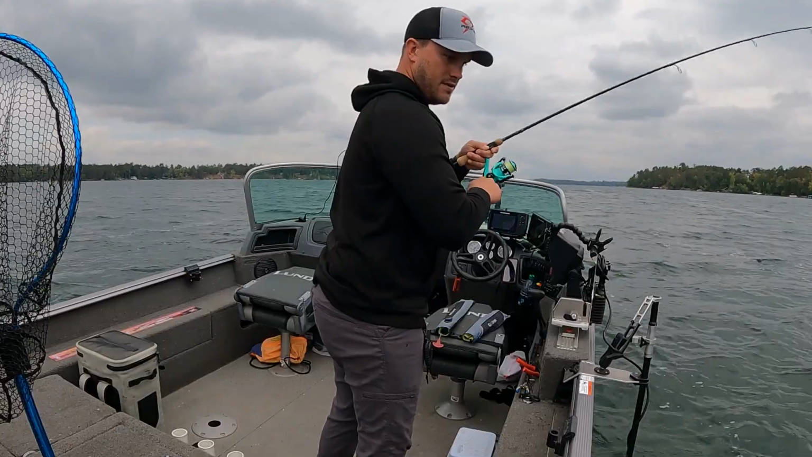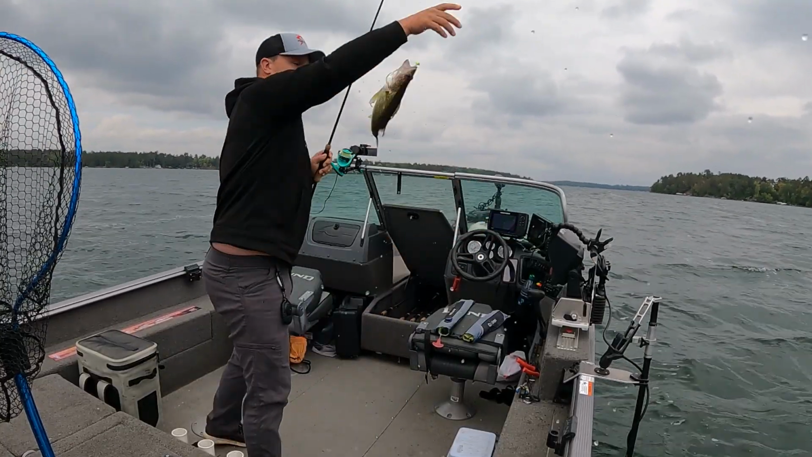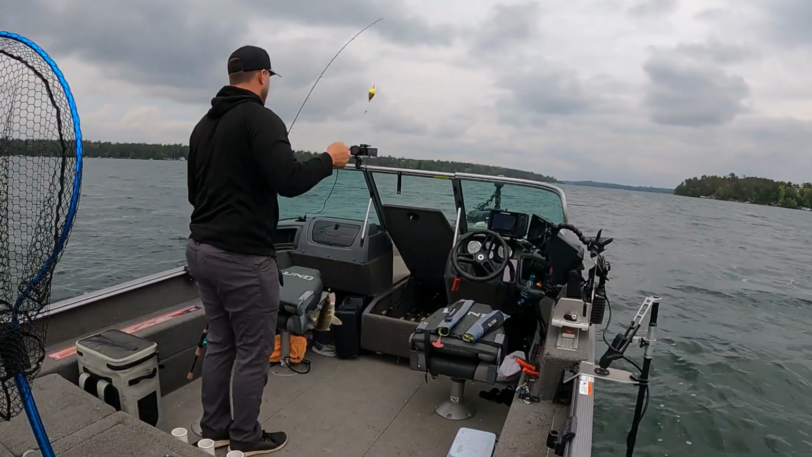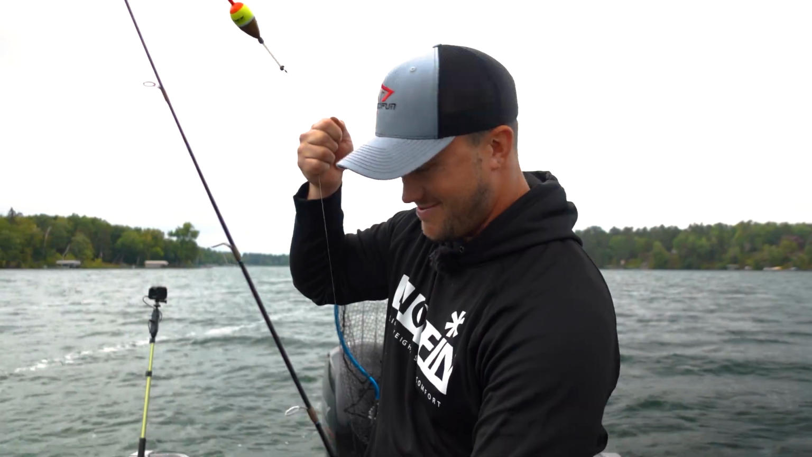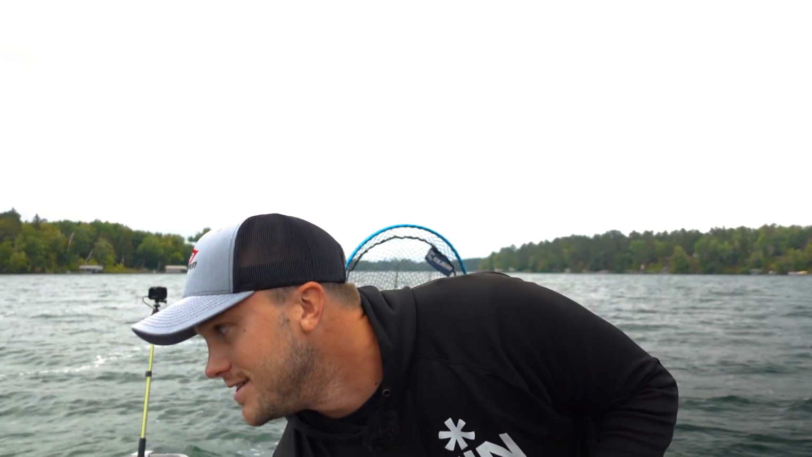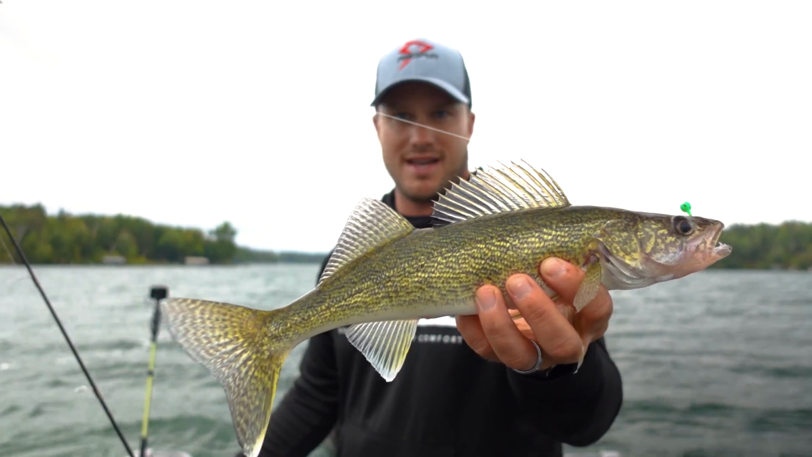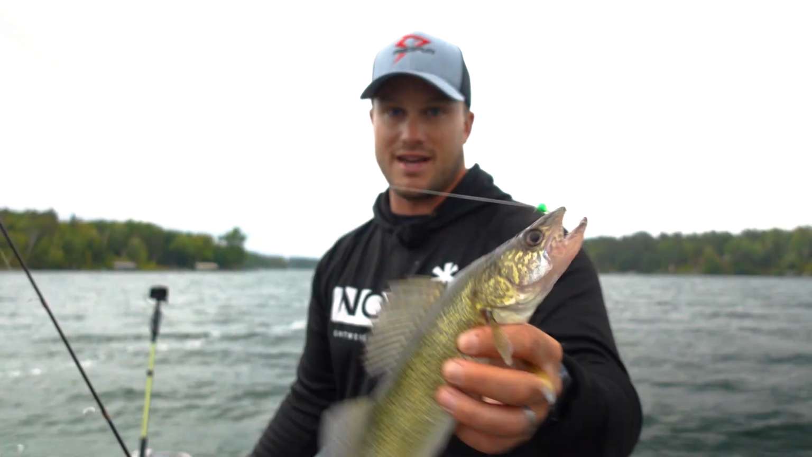And we have another walleye. This one should be boat flippable, yep. And there we go. And what you can see, I actually had a full crawler just come out of this guy's mouth. So this one has been hungry. Another eater size walleye mixing into the weeds right here.